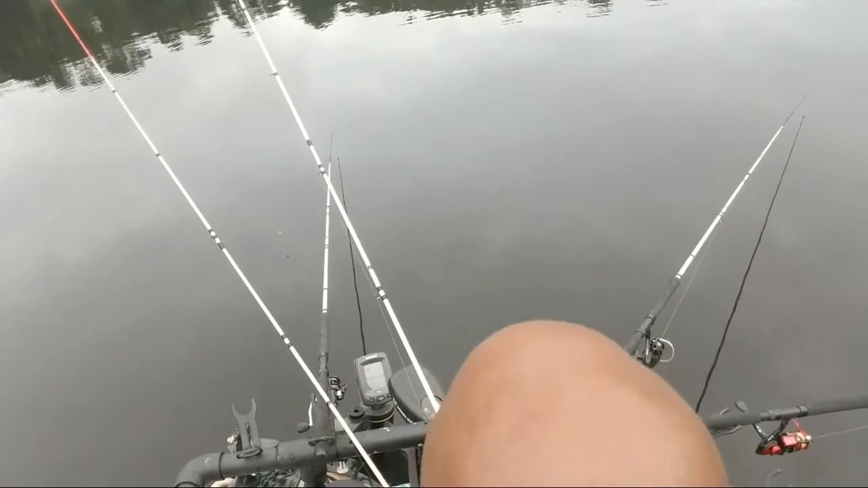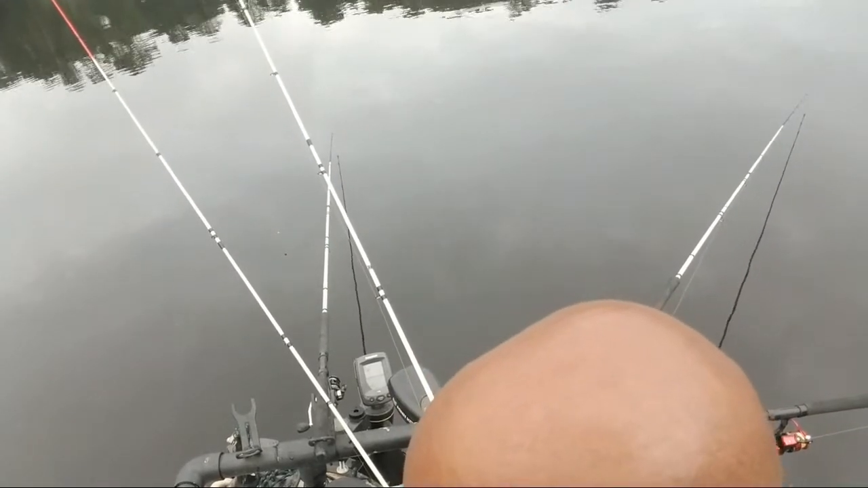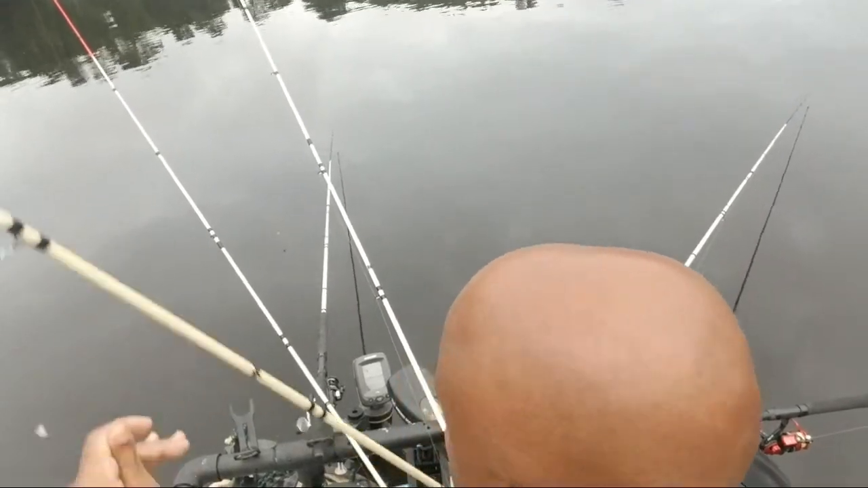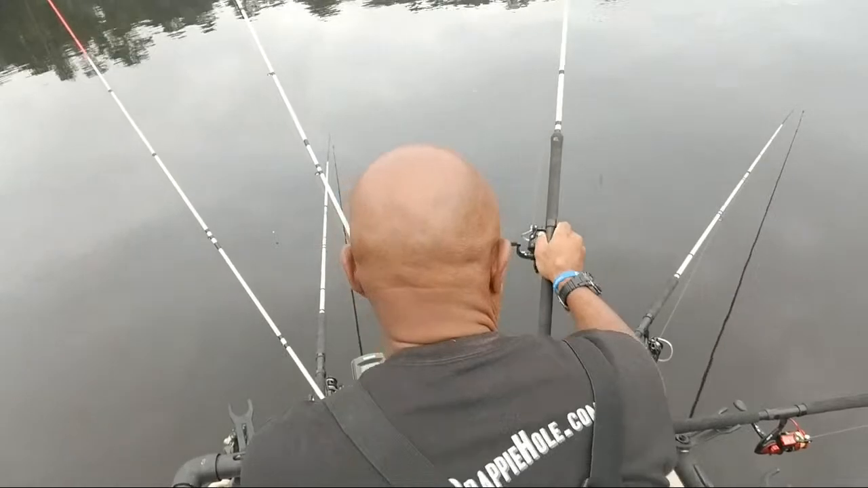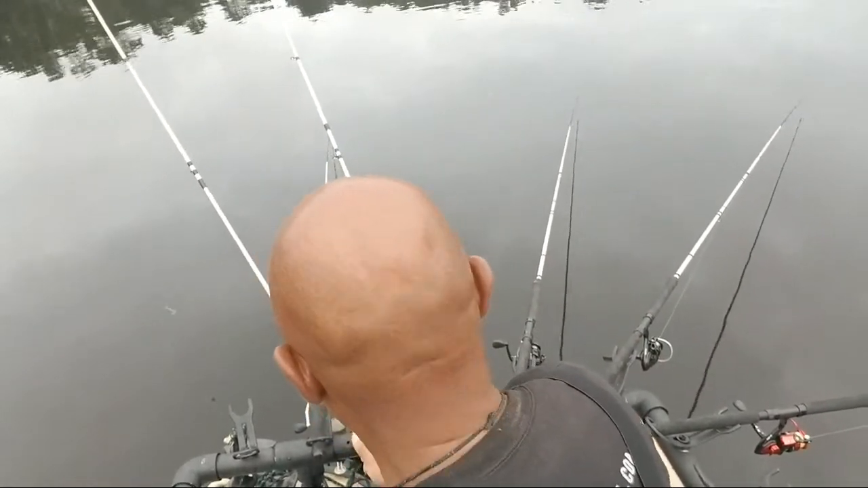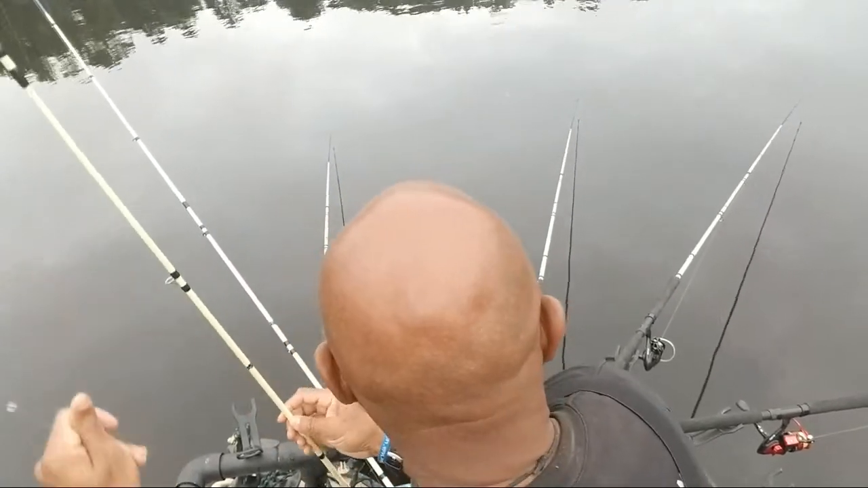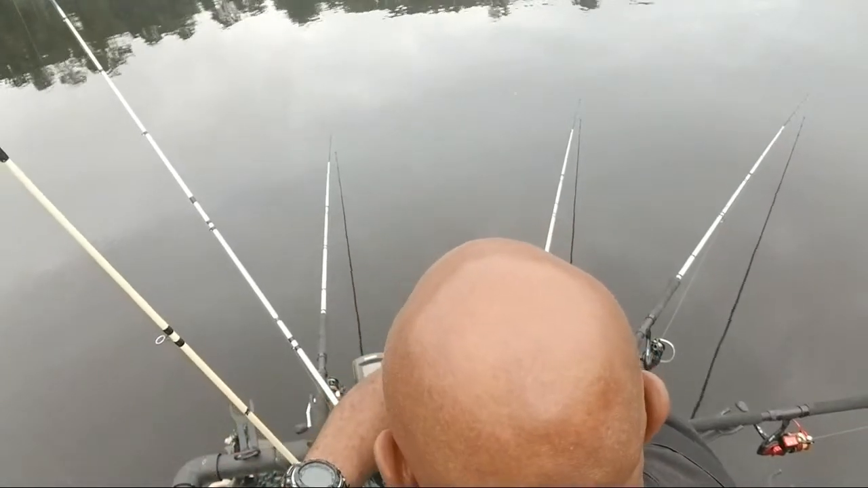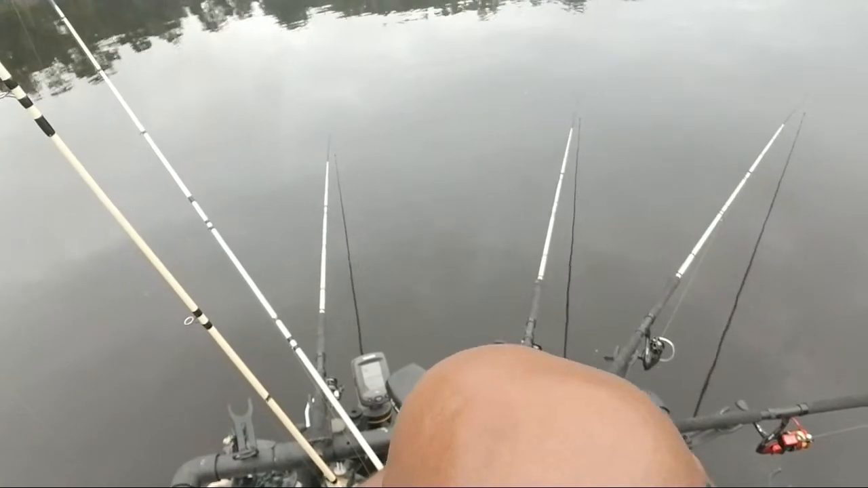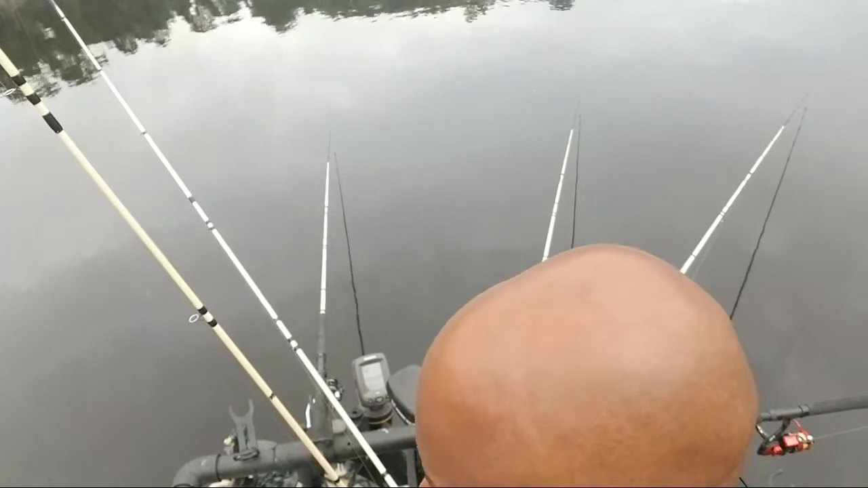Okay, so look, we've drifted about 10 yards already. Because we got that marker, we know where they are, we don't have to worry about it. All we got to do is pull right up to that marker. I'm going to bait these poles back up. I'm going to stay out here until I get them baited back up, because when I get up there trying to bait them back up, and they start dropping, that's a task.